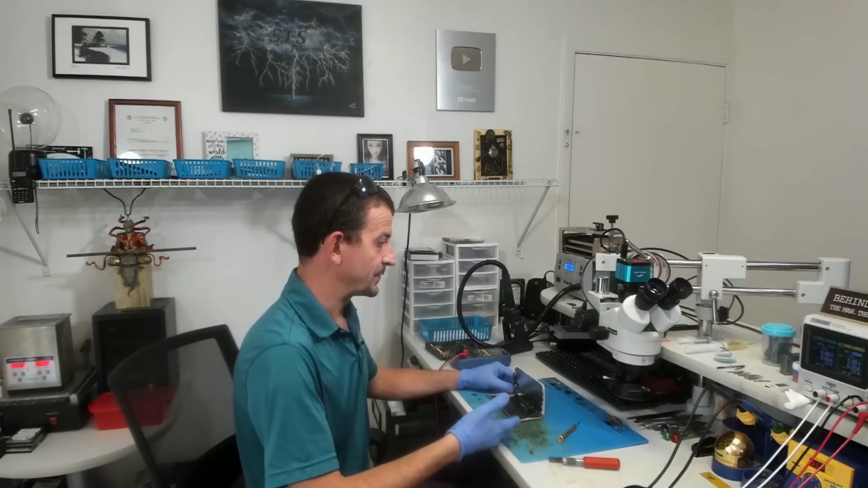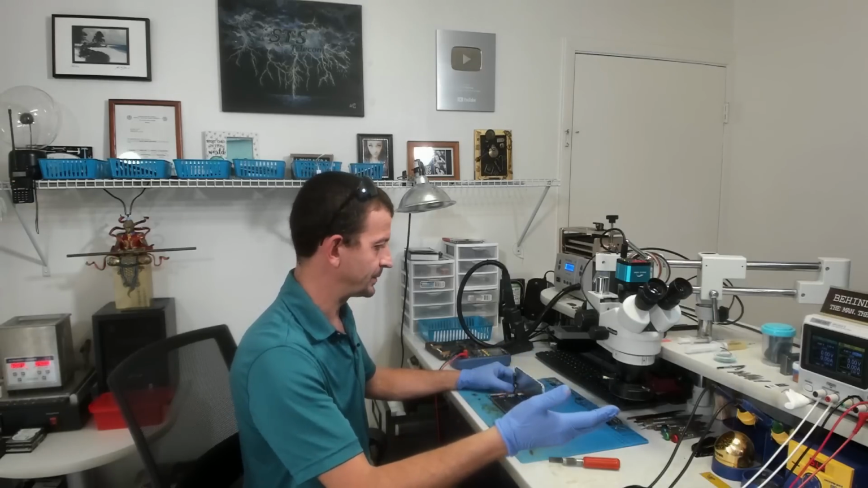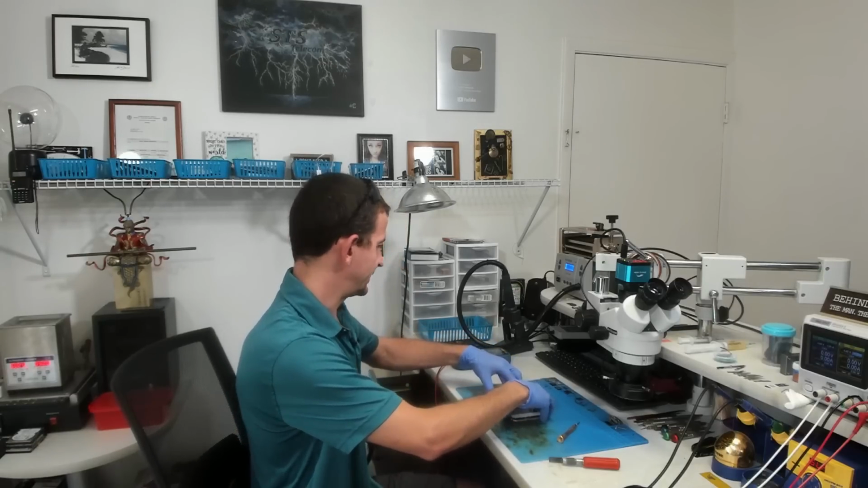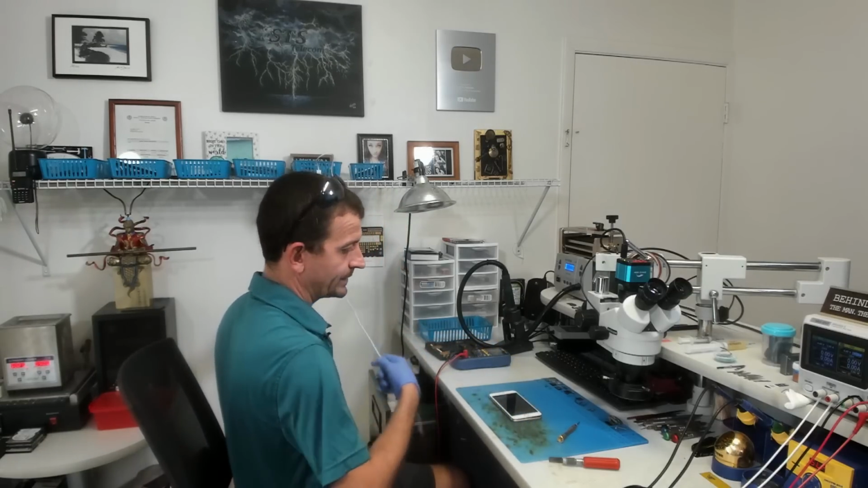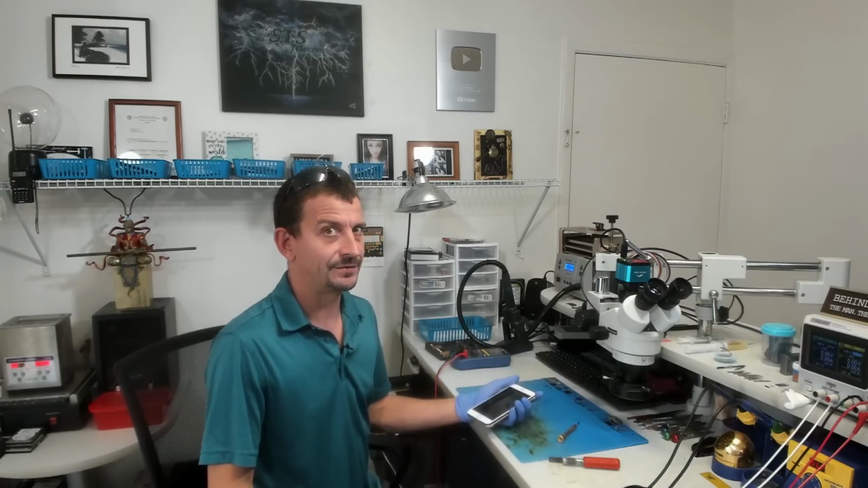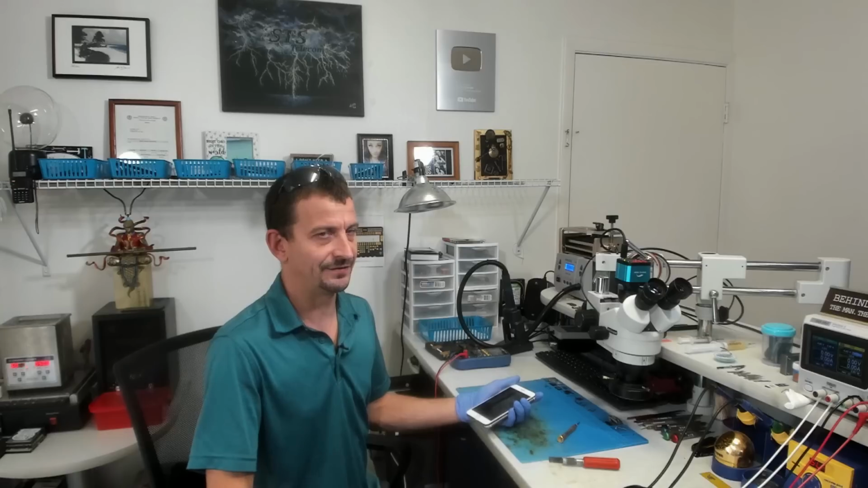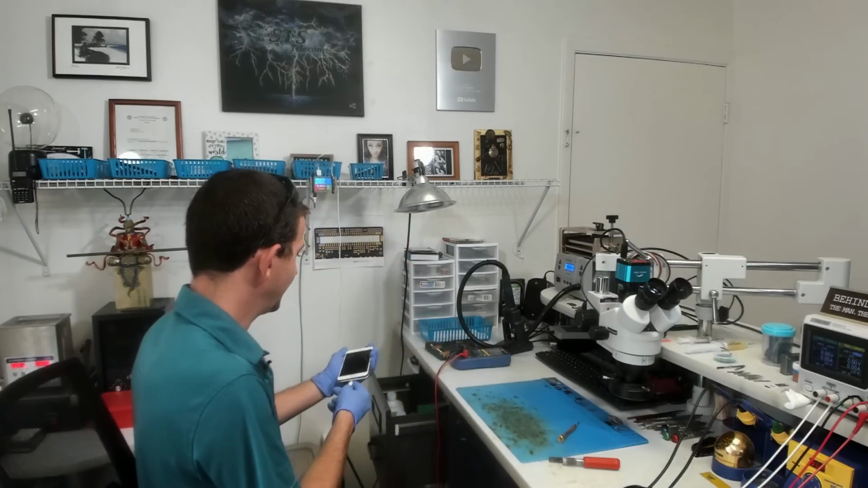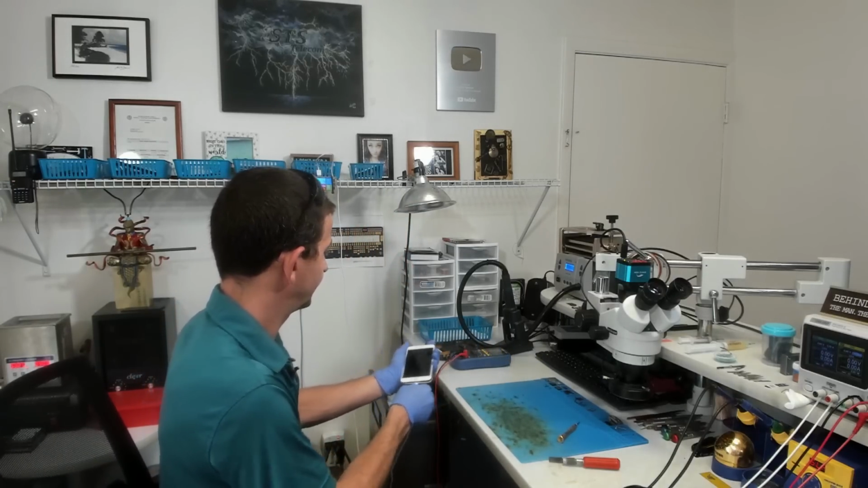The problem with it is most likely going to be obvious if I hook it up to a bench power supply, but before opening these things, I really like to test and see what is going on, although that's not always a really good idea because you never know what terrors somebody has left inside the phone, and you don't want to just go hook and power up to it. But here we go. I'm going to go ahead and connect a charger.